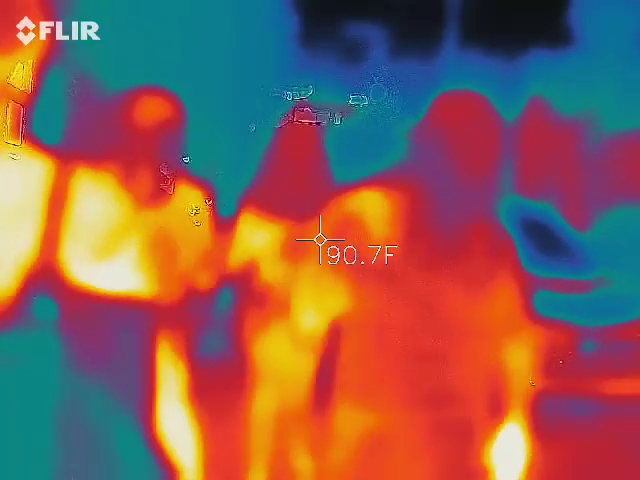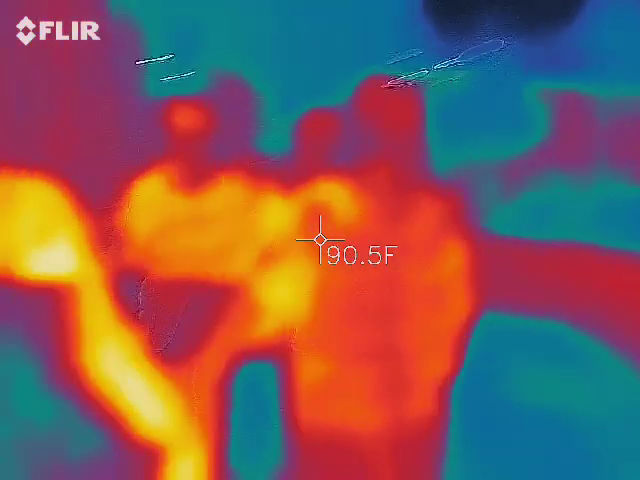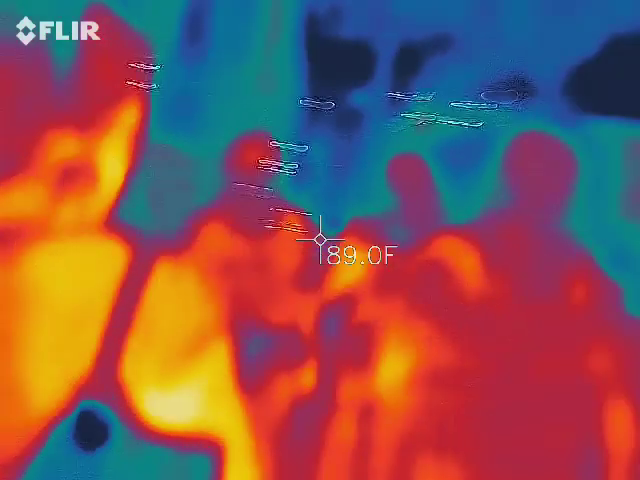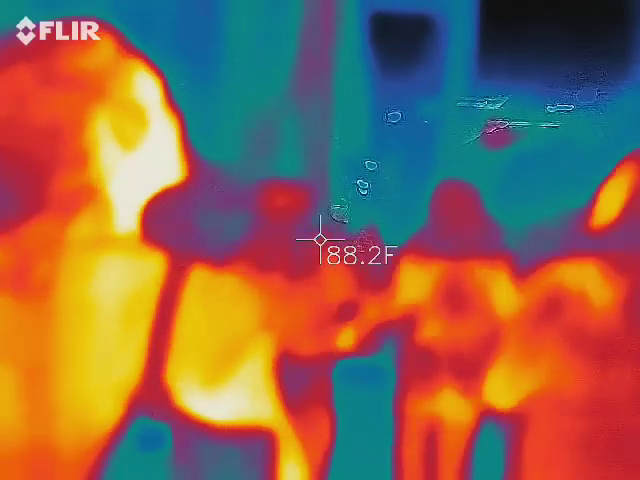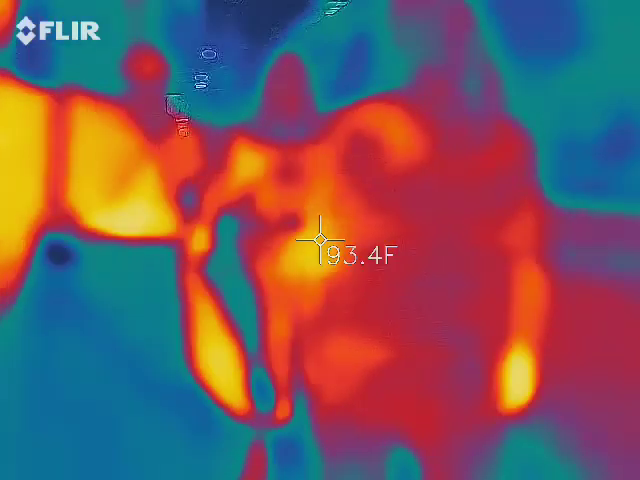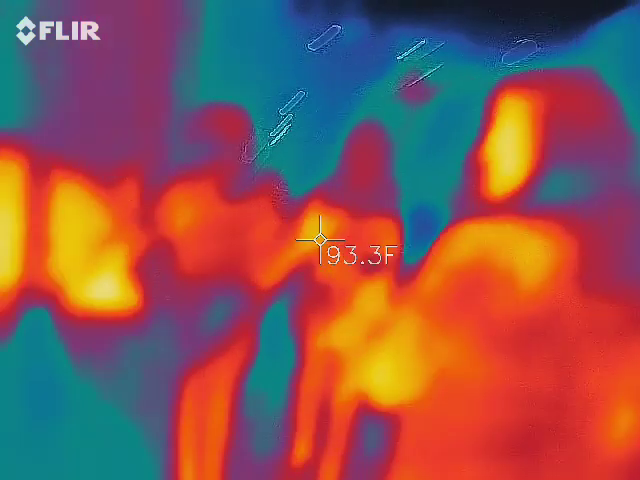Max started looking up at the ceiling, he never looks up at the ceiling, and he started staring at the ceiling. See, you play those records, it's like demons. Yeah, you ran down the sidewalk. I can tell you right now, this was already so much better than the last one I took. Really? Oh yeah.